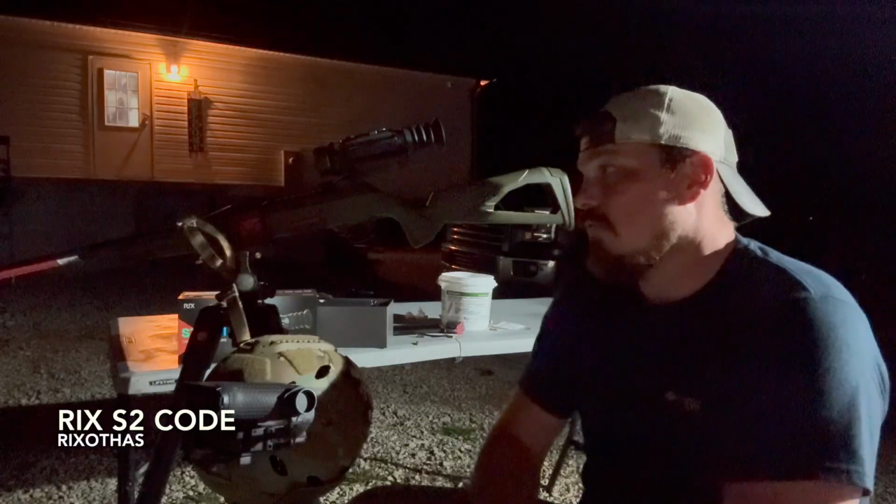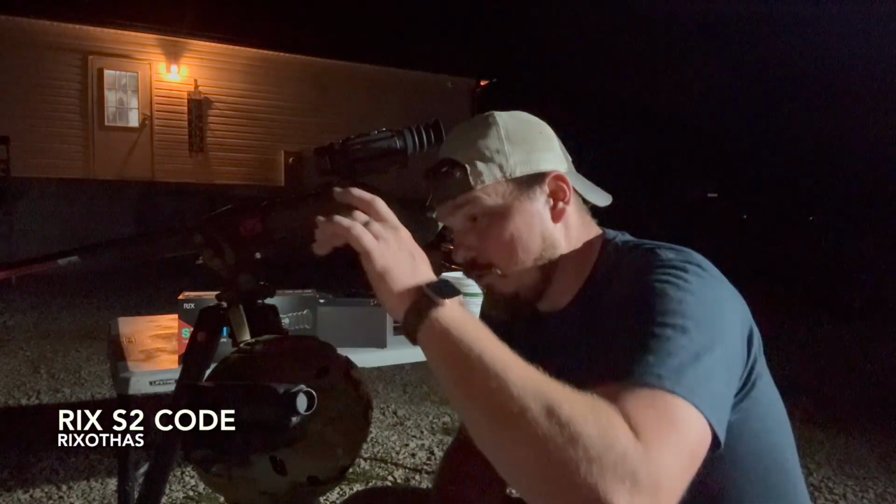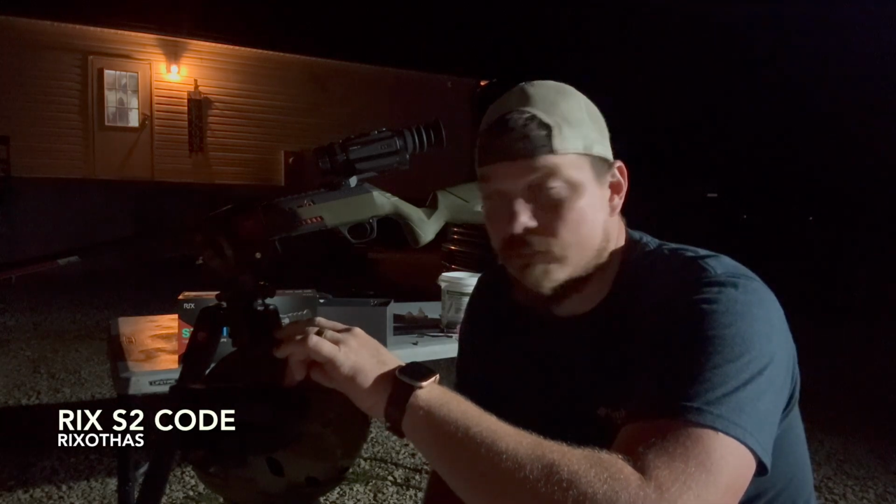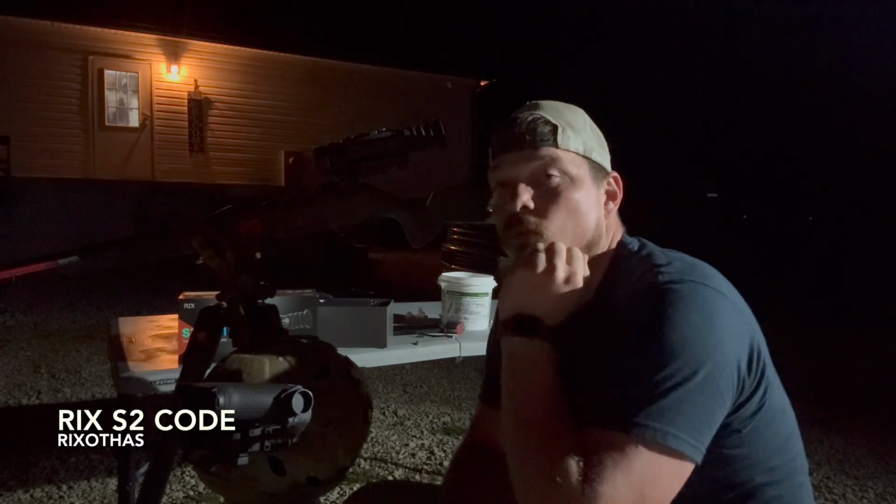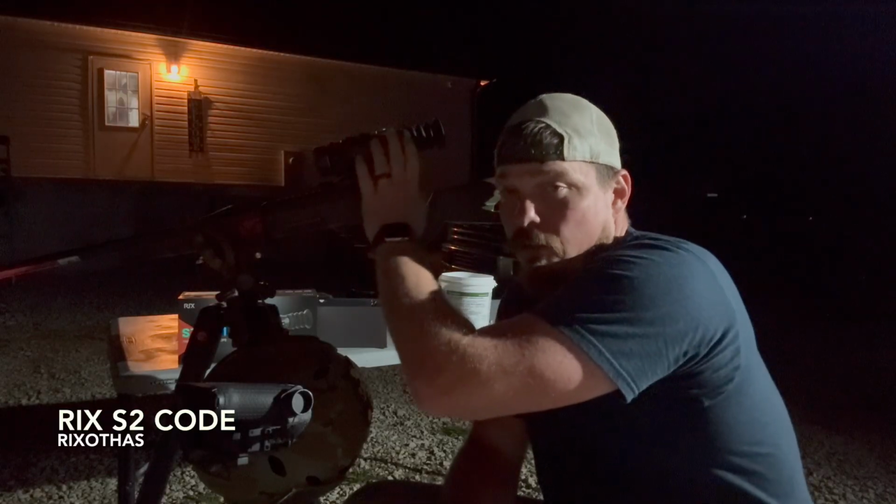But yeah, if you're looking to get in the world of thermals, Rix is where it's at. I'm telling you, this is the cheapest, smallest, and lightest, but yet the clearest handheld that I have. So far, I have a 384 AGM, and this is very close to the same clarity.